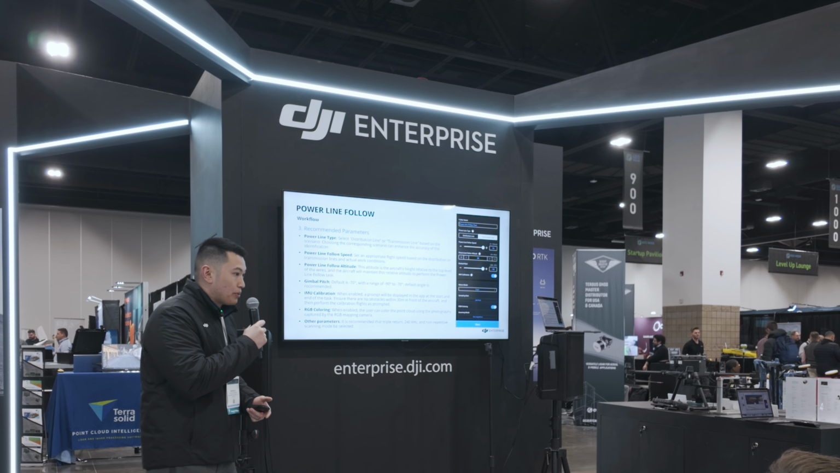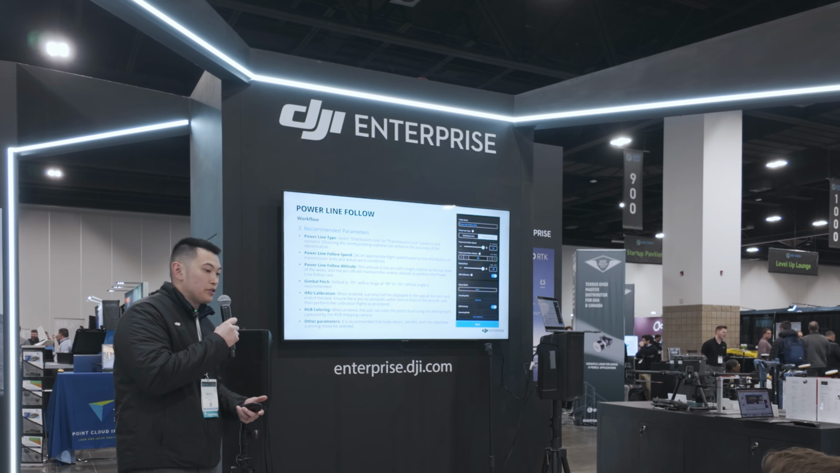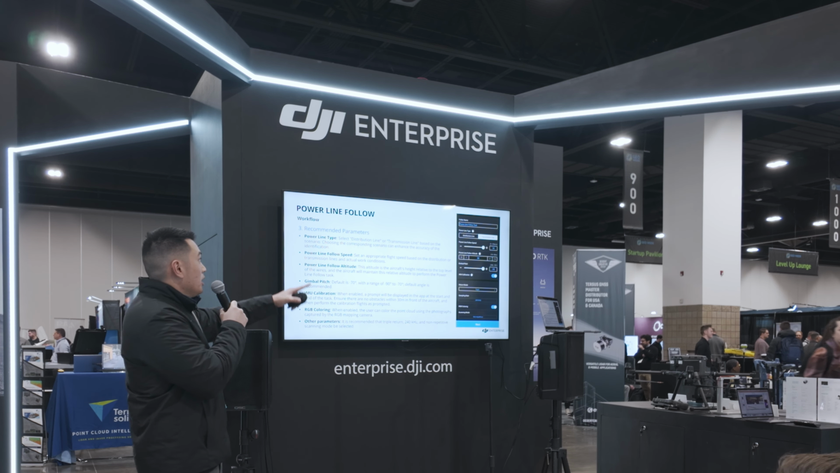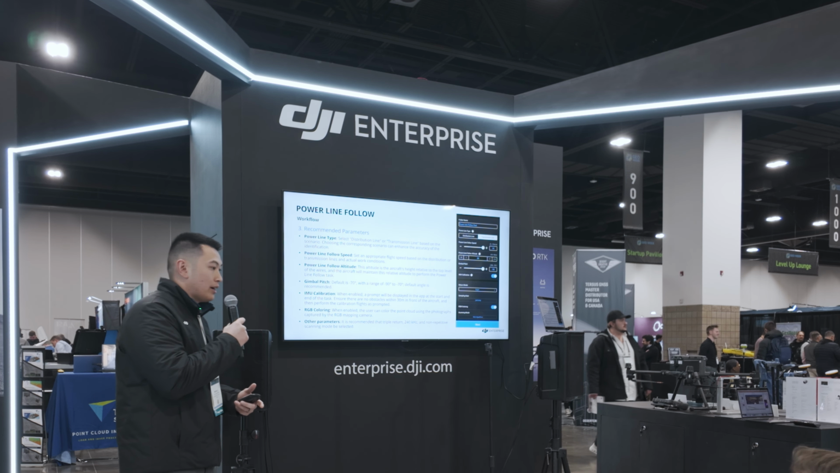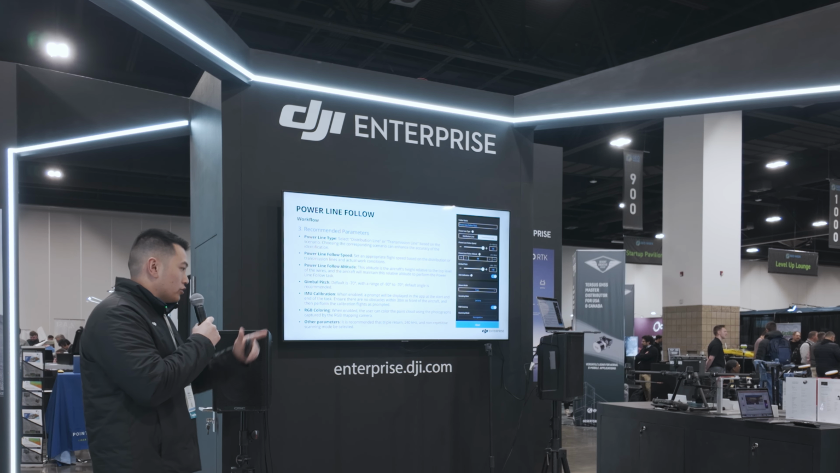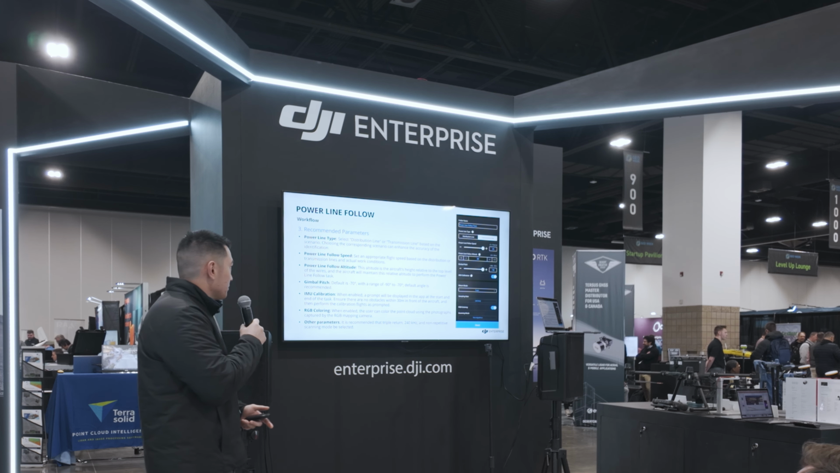And then from there it would populate settings. So from here you would select which one you're inspecting. If you're inspecting distribution lines, you would select distribution or transmission. And then all the way at the top, you can name, for example, if you know the power line that you're inspecting, say it's East S123, you're able to put that on there and it'll save it for you.